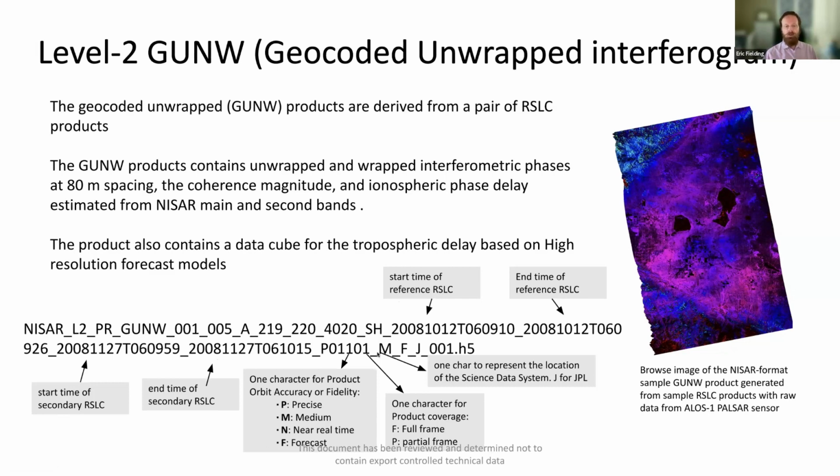And then the rest of the file name is very similar to the other ones, with the processing system version numbers, P for partial frame. All these ALOS data products are partial frame because they're much smaller than the full NISAR frame. M for medium orbit accuracy, processed at JPL.